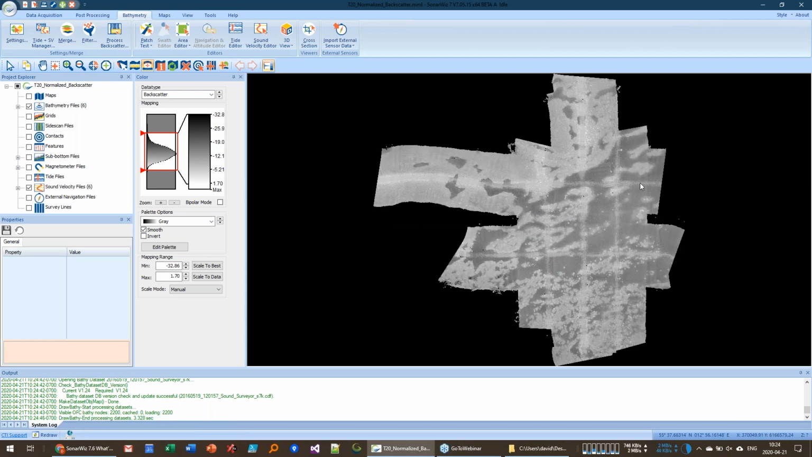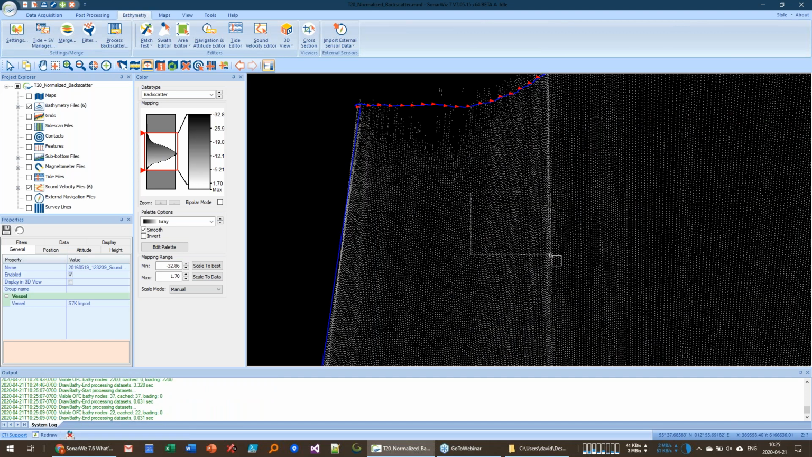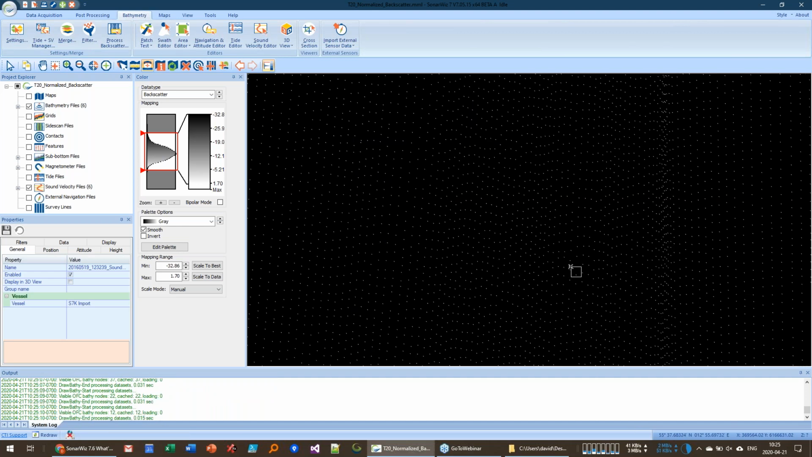Here we're looking at multi-beam data that was plotted using just the beam footprints. That means that no matter how much data was actually collected in the snippets packets, we can only plot 1 pixel per beam footprint. If we zoom in on this, you can actually see the individual footprints on the screen.